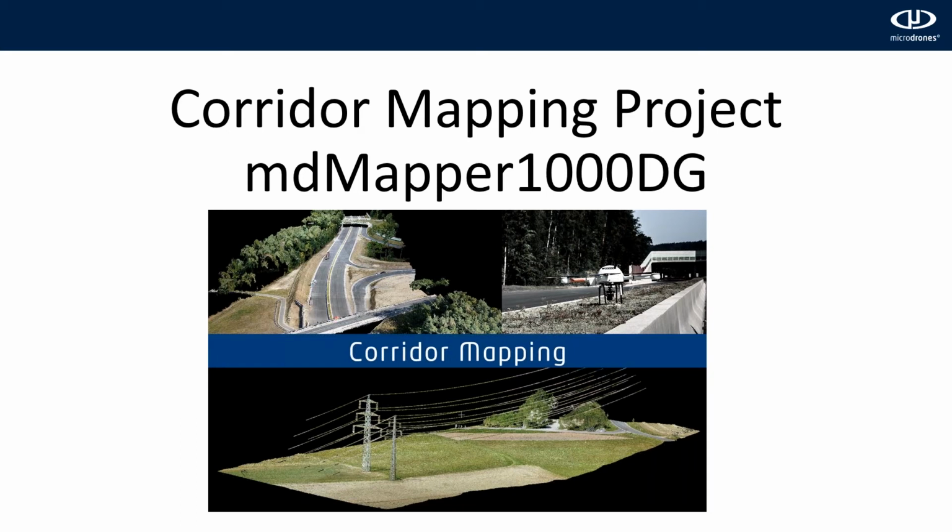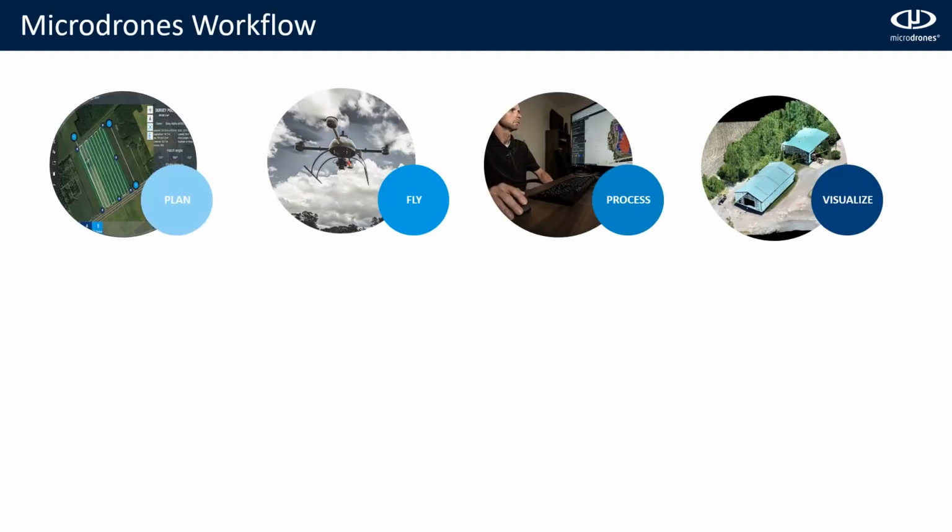In this case, we are going to see the corridor mapping for a company that needs to build a pipeline. The first part is the Microdrones workflow. In this case, it's divided in 4 parts. In the first part, we will plan the project using our tablet. In our office, we can plan or we can do it in the field. The second part will be to fly: we will assemble the drone and do the data collection. In the third part, we will see how to process and create the final deliverables. And lastly, we will see how they look.